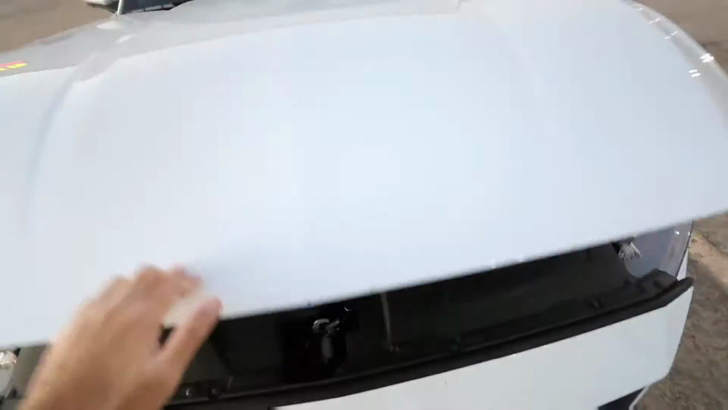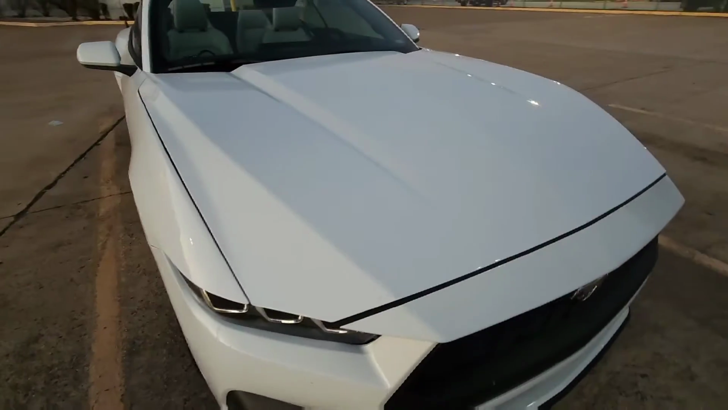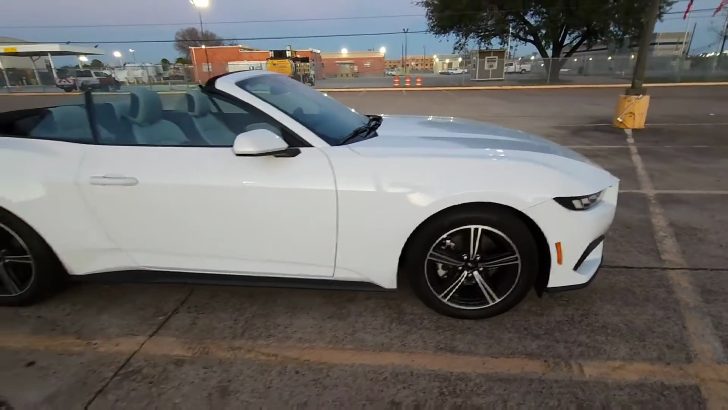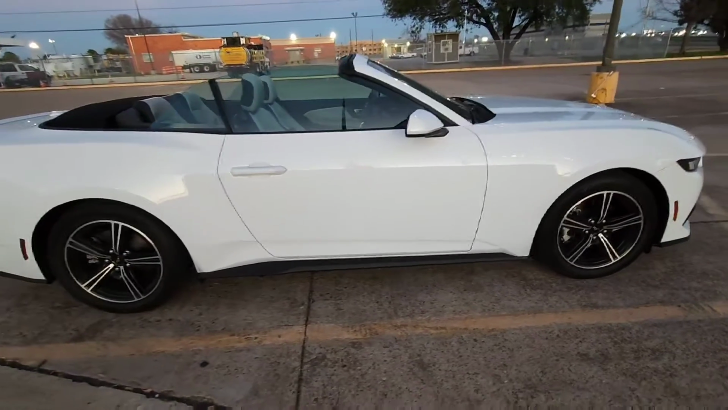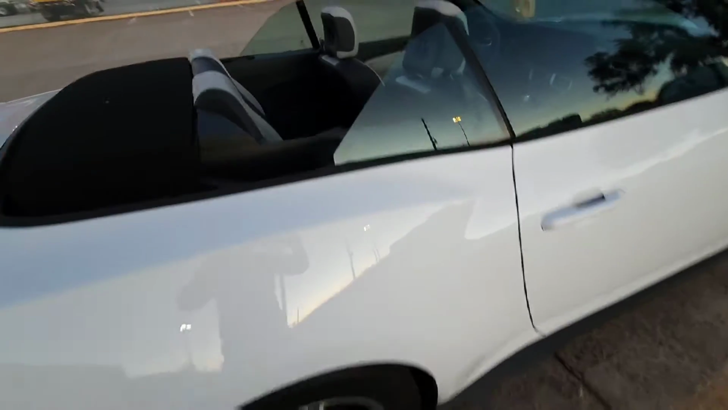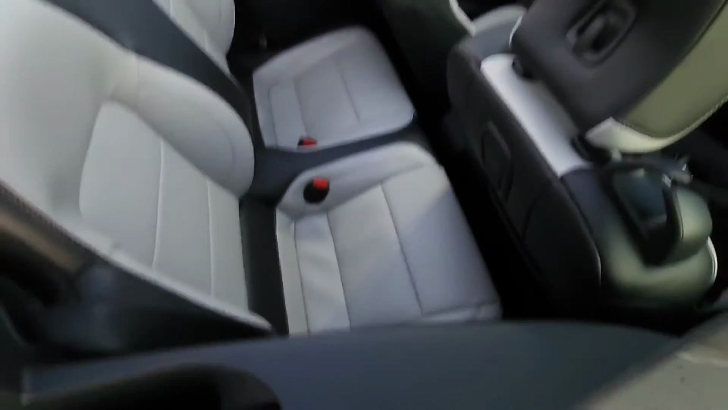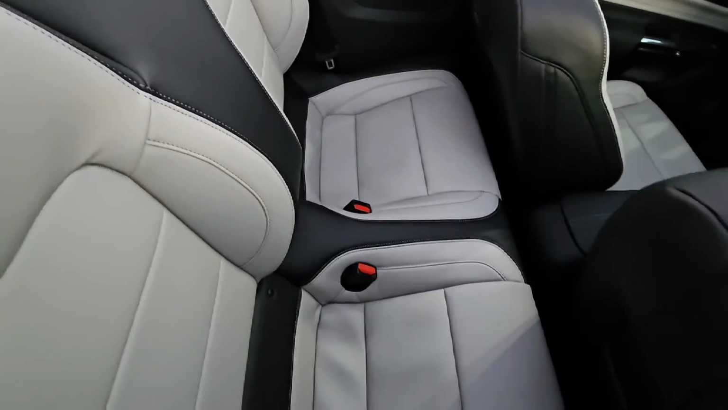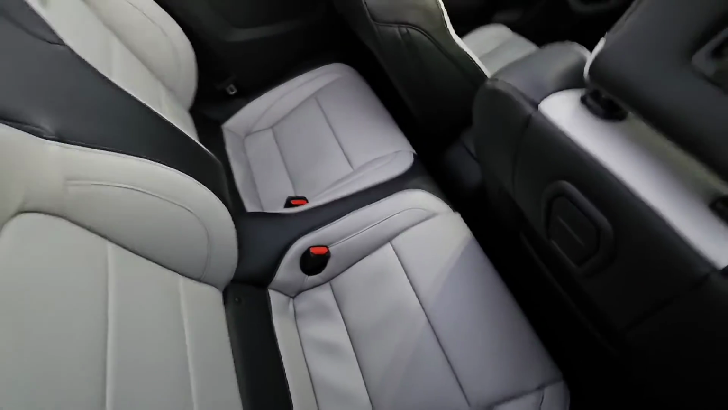Now let's take the rest of the look. I really like the design. Really nice. The inside, of course, is probably only if necessary to sit in the back.